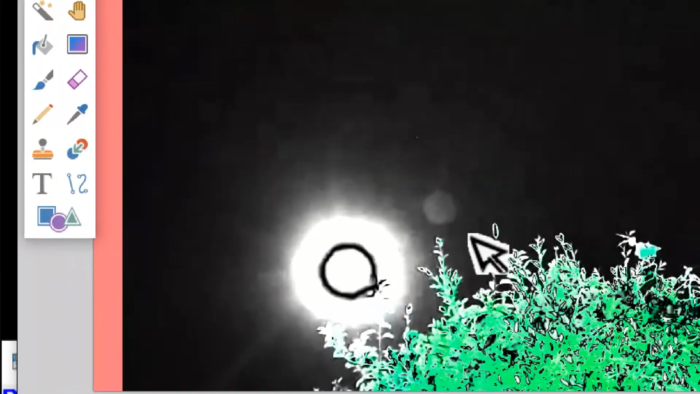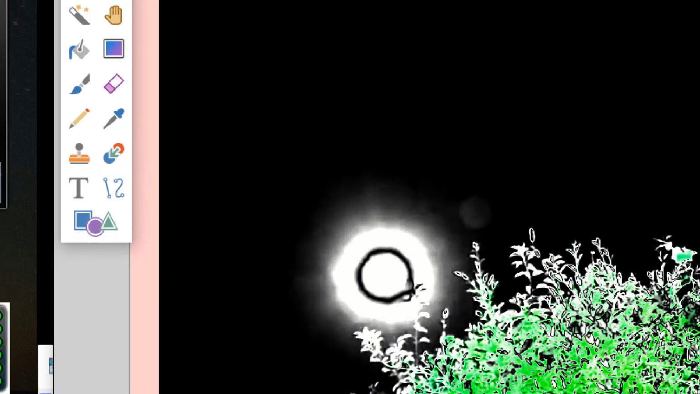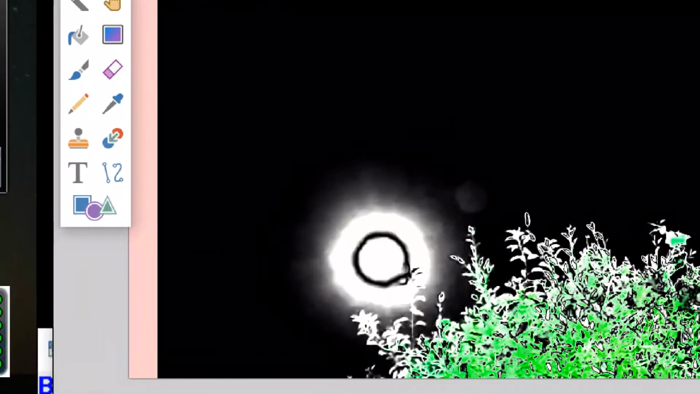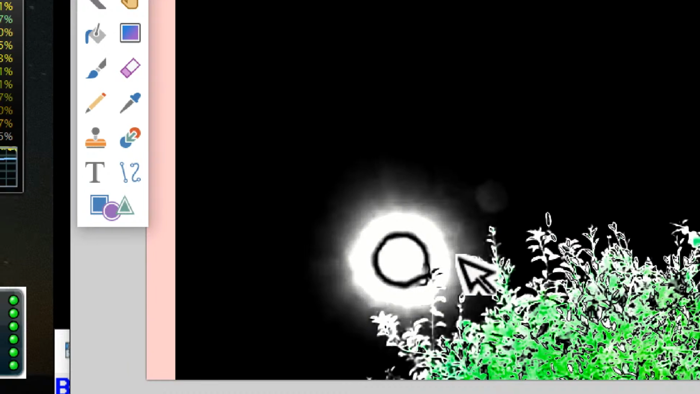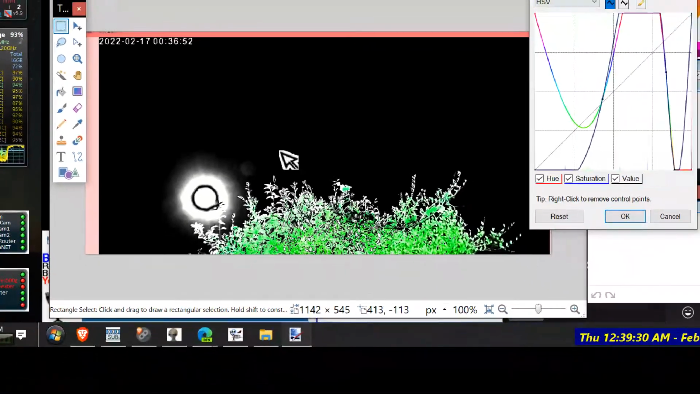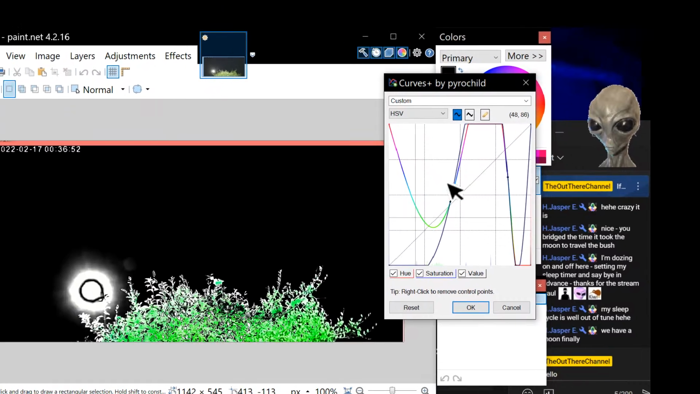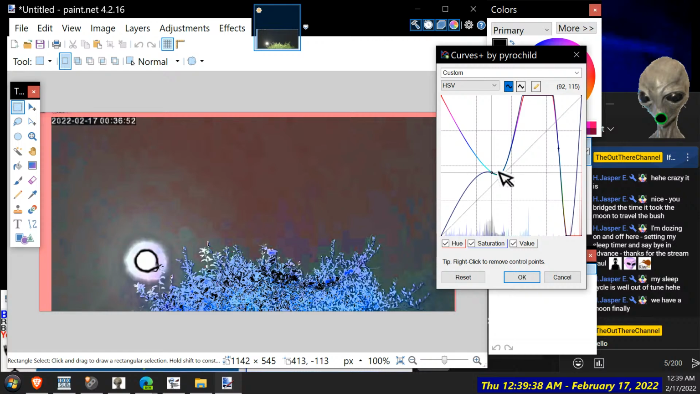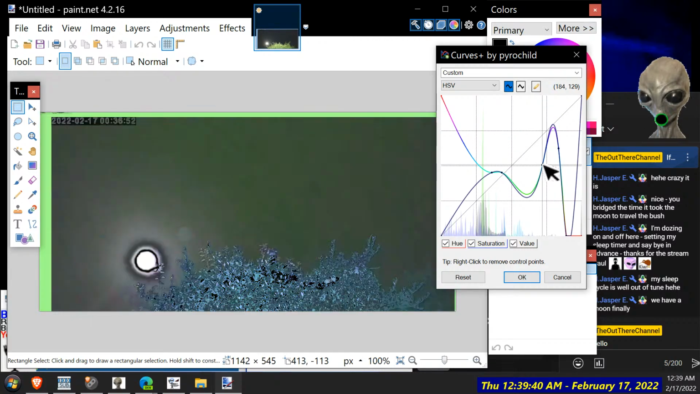And we've got lens flare here, which you couldn't see before. Top of the tree here, look. It's a UFO, guys. Can make some really colourful art by mucking around with that.